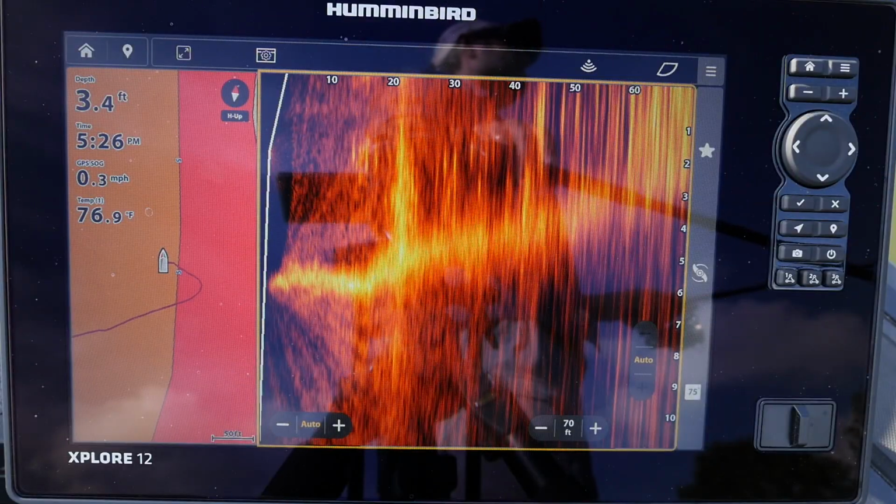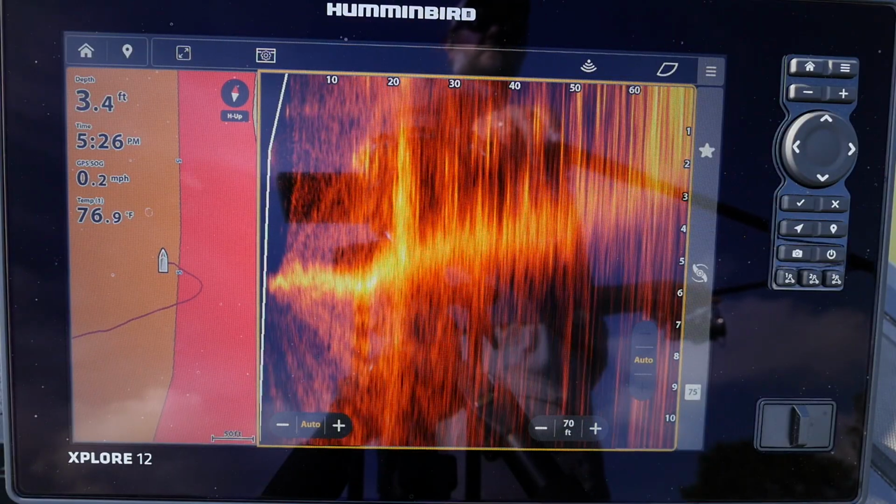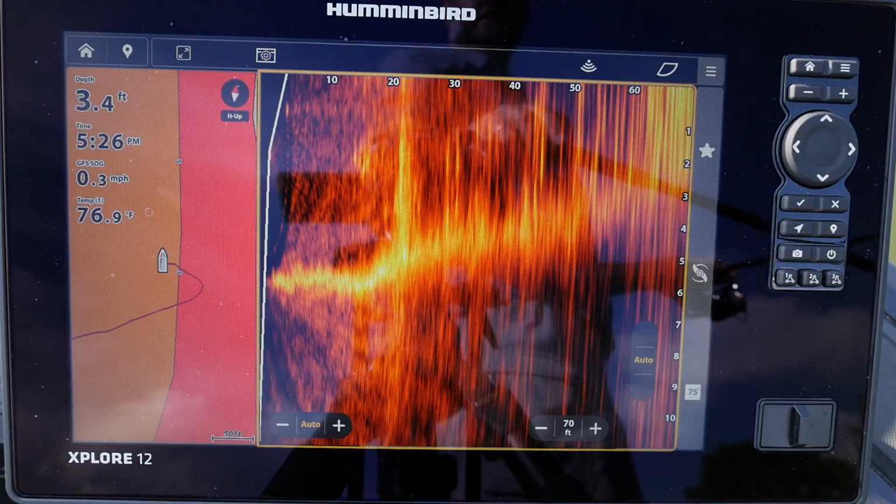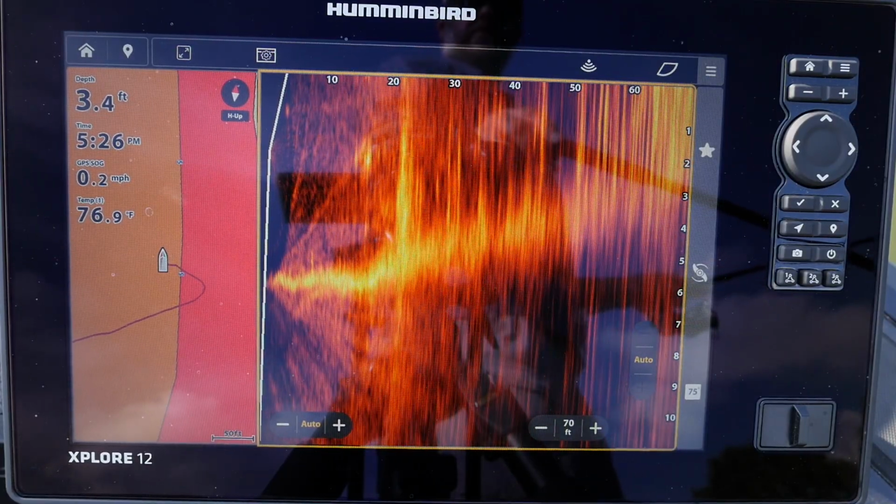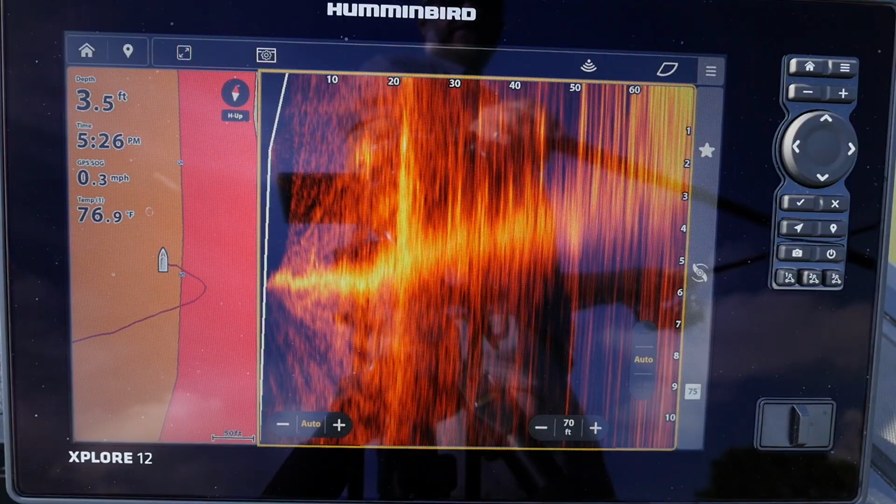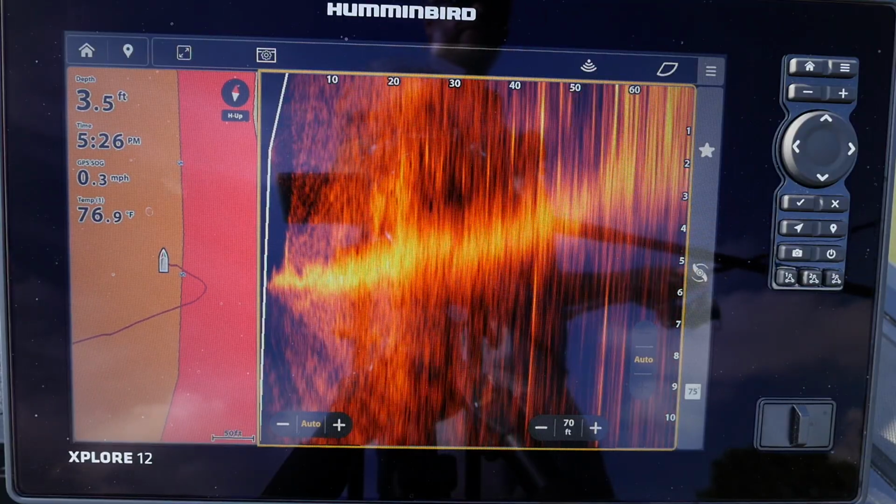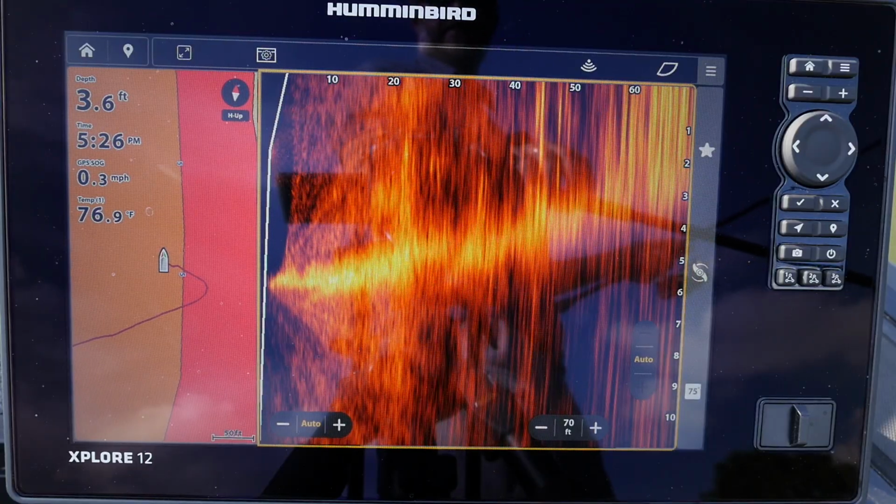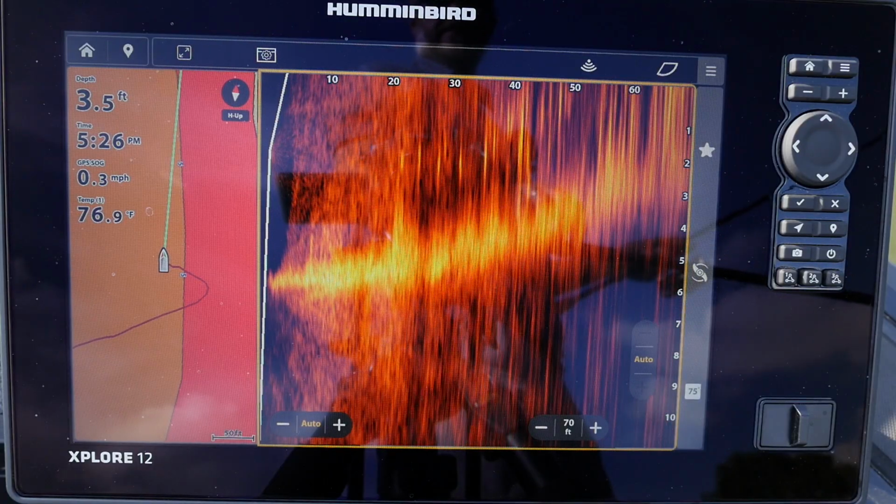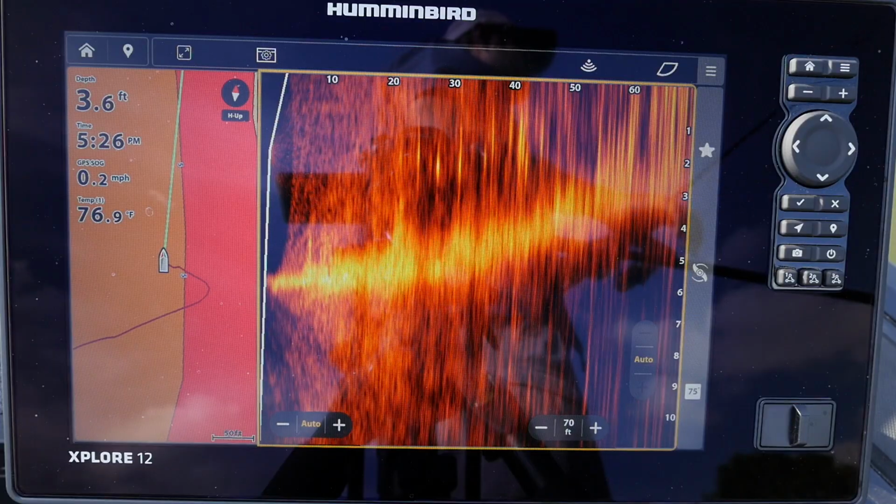There are so many fish up here shallow. Now I'm in about 5 feet of water, according to the MEGA Live 2 sonar. You could see the graph there. It's a target-rich environment.